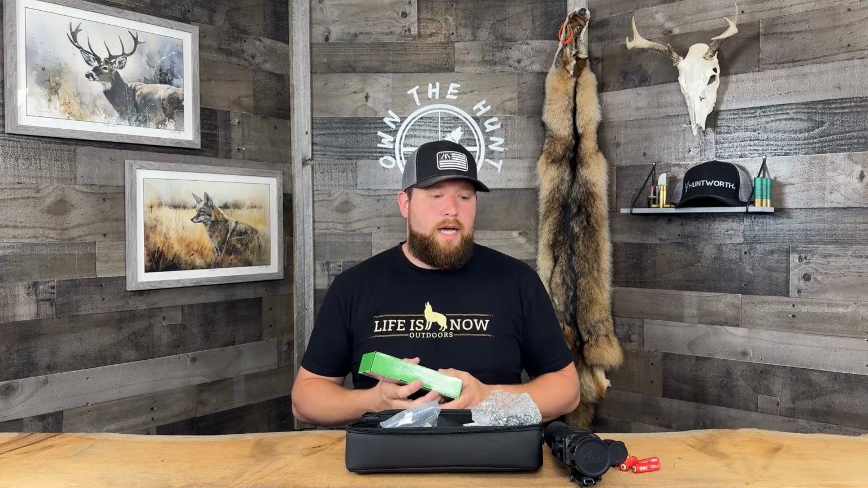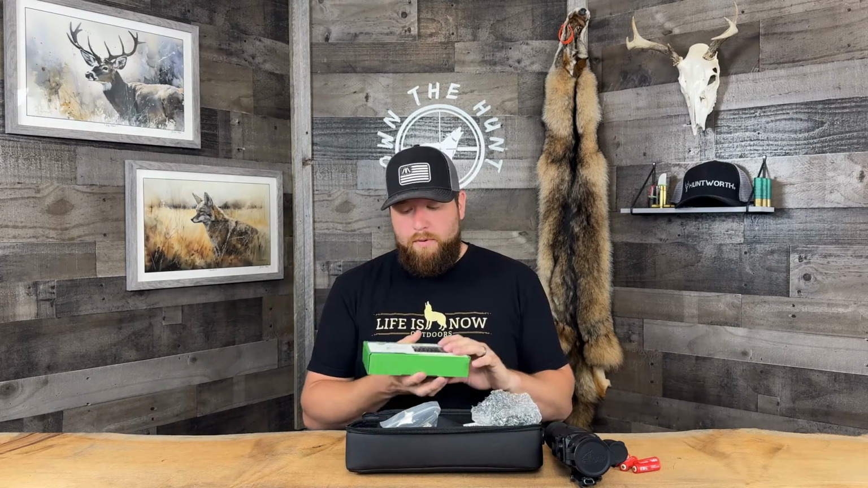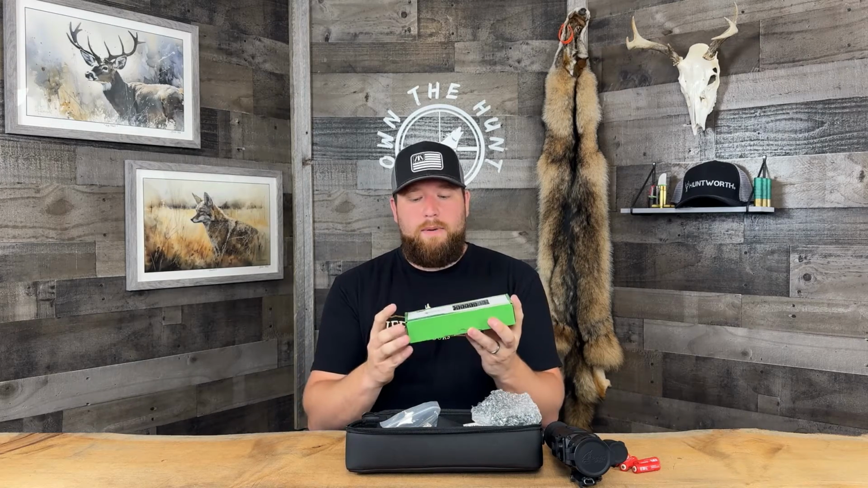Very, very good microphone on this thing, crystal clear, picks up about everything you would want to pick up, and no complaints there at all. And you guys know I'll be the first to tell you if the audio quality was not good, and this one's solid. So if audio quality is really important, that alone might sway you towards this scope. Big pro there.